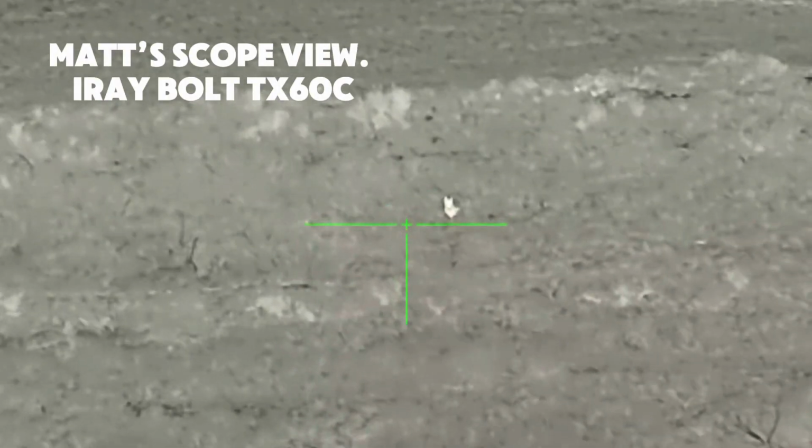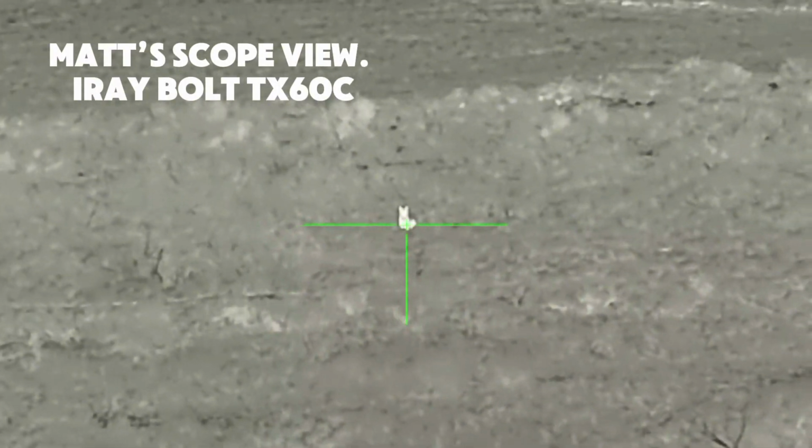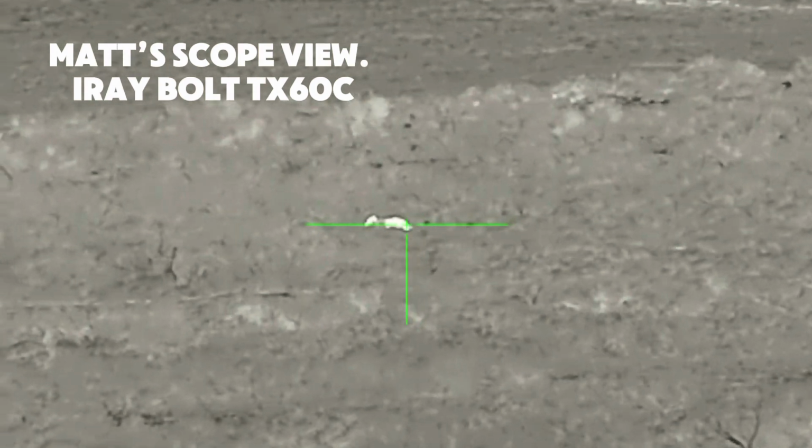On the next stand, once again, it was Randon's turn to shoot. After turning on a prey call, we spotted a coyote coming in the distance.